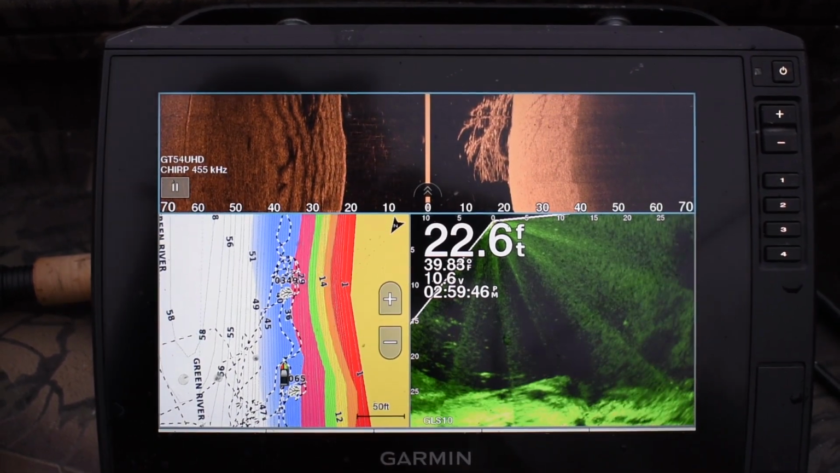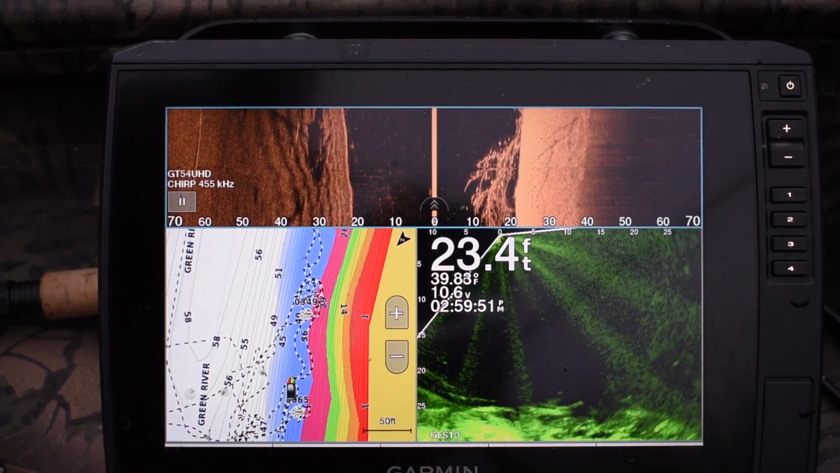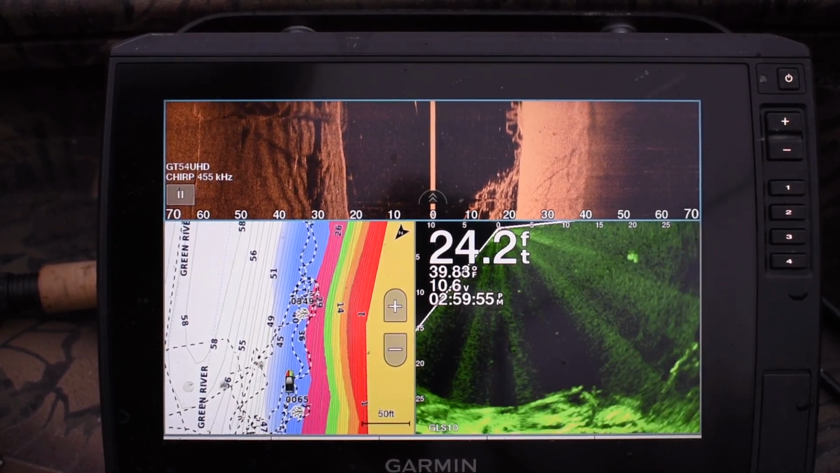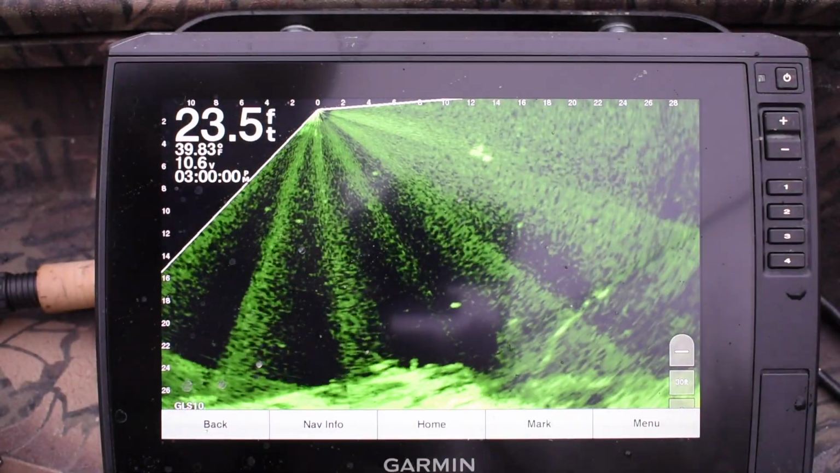And look on the top side imaging. That is me going past that tree, and there is some more fish sitting in it. They were higher up in the water column, and I was going to check this tree that I'm going to next. You'll see with it.